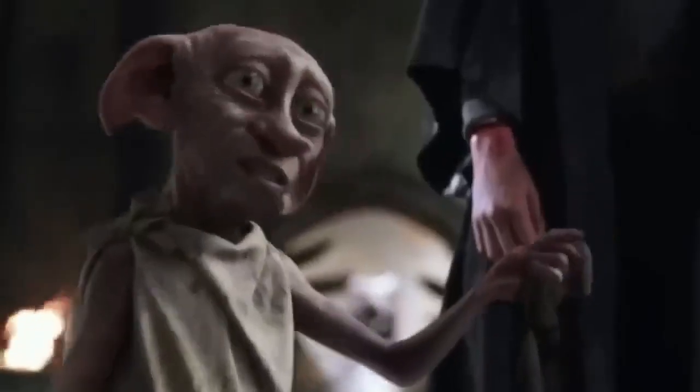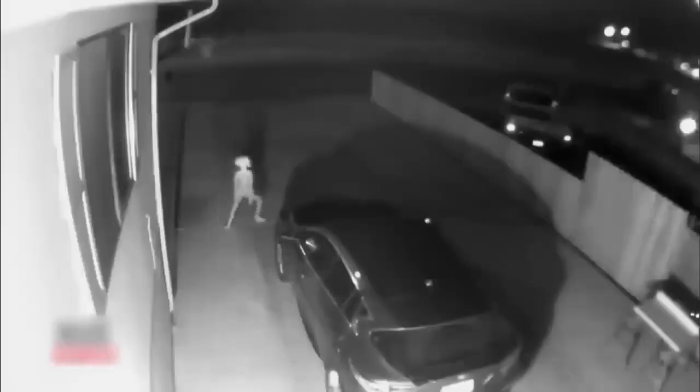The creature's bizarre movements, similar to a chicken dance, and thin legs make it evident that this is no ordinary human. While it's fun to entertain the idea of magical beings living among us, it's essential to remember that such sightings could be the result of various factors, like optical illusions or creative hoaxes.